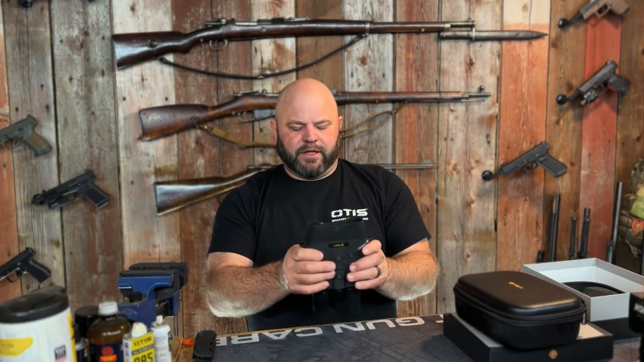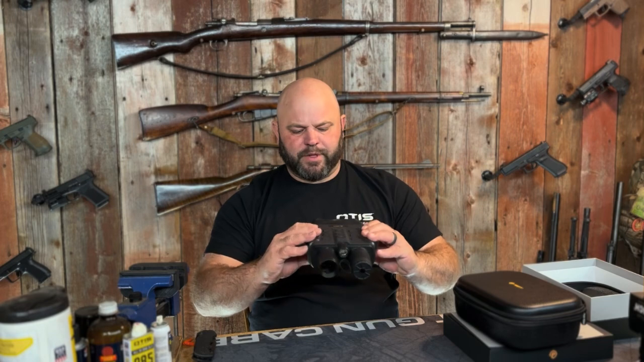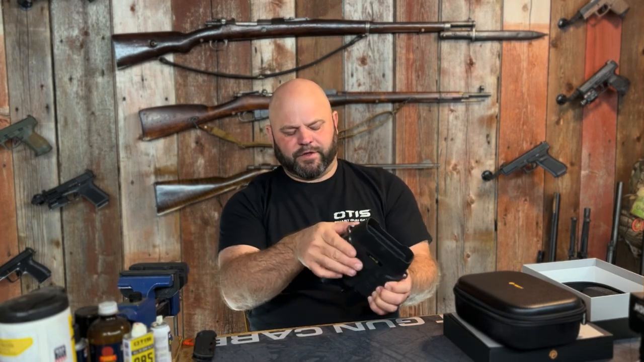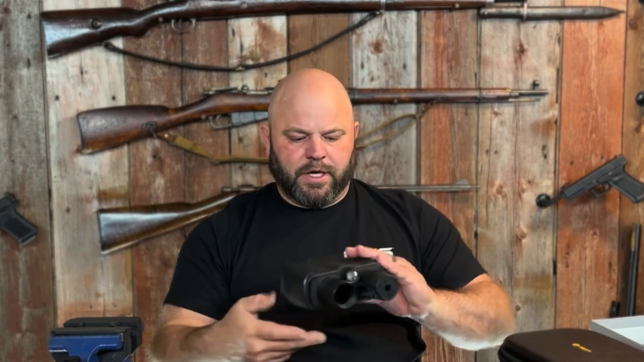So that's my initial thoughts and what I'd use these for. I do like that it has the mount. The grip is good. It has nice grip points, thoughtfully designed, rubberized, so you can hold it with a single hand and not worry about dropping it. Plus the neck strap here.